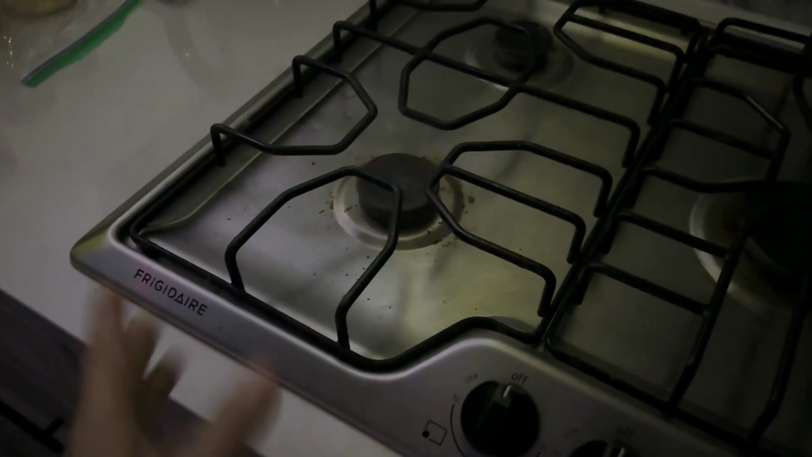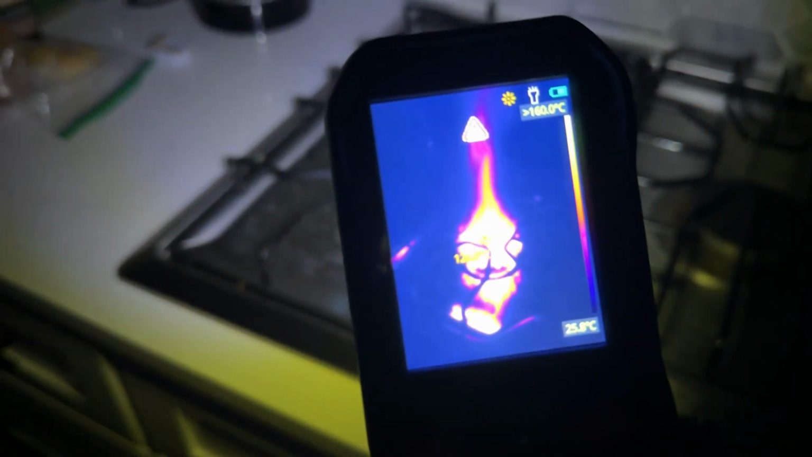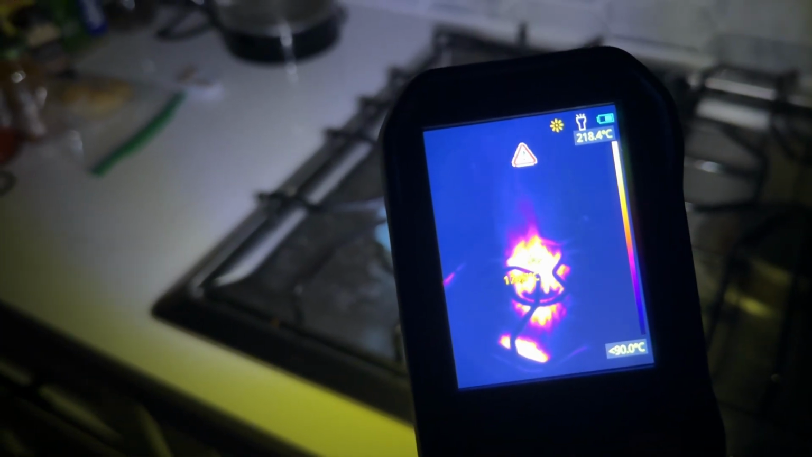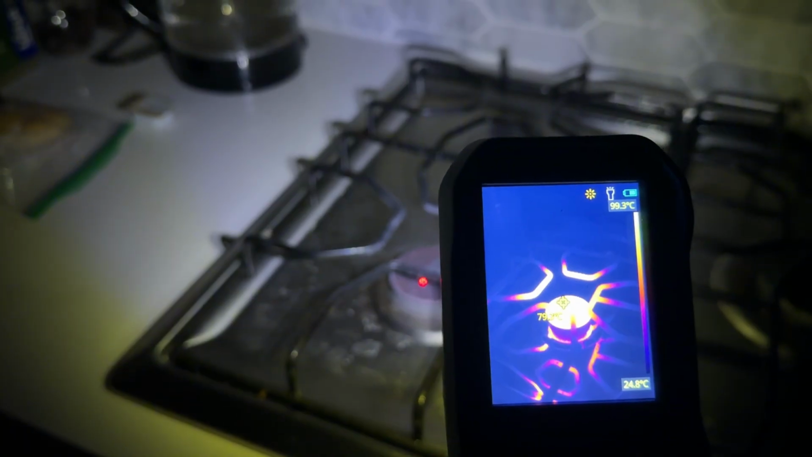I can see everything. Since I just got up from here, it is still hot. You see, that's 29 Celsius degrees. This is 30 Celsius degrees. I'm gonna test it right over here. Now the alarm is already on. It's more than 160 degrees. It's about 218. Turn it off. Right now it is around 100 degrees.